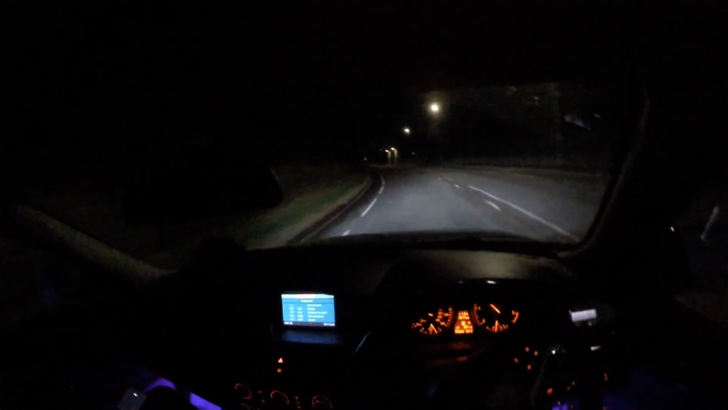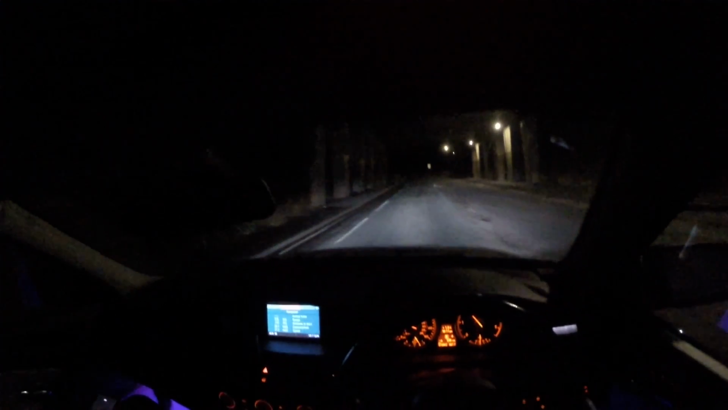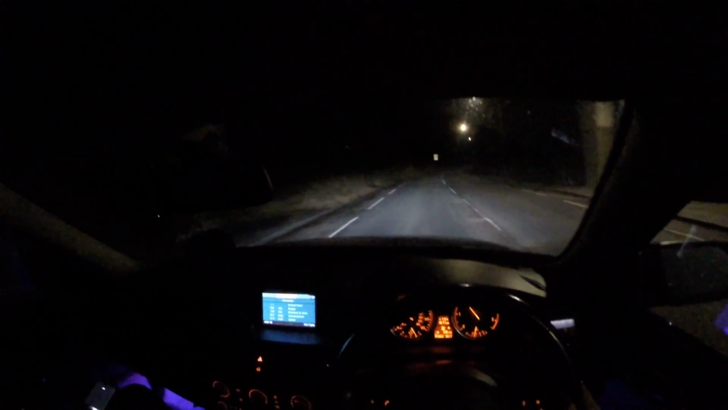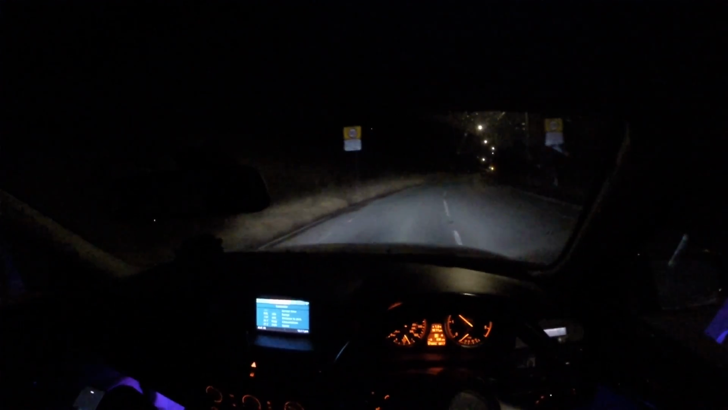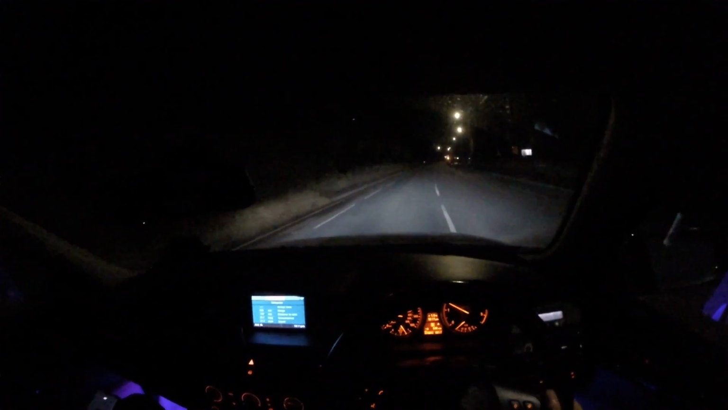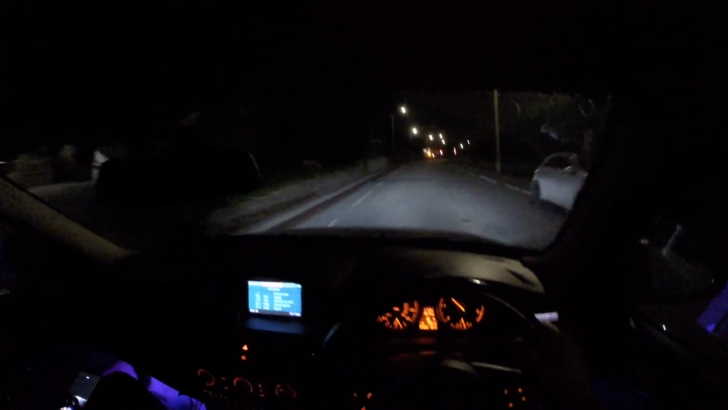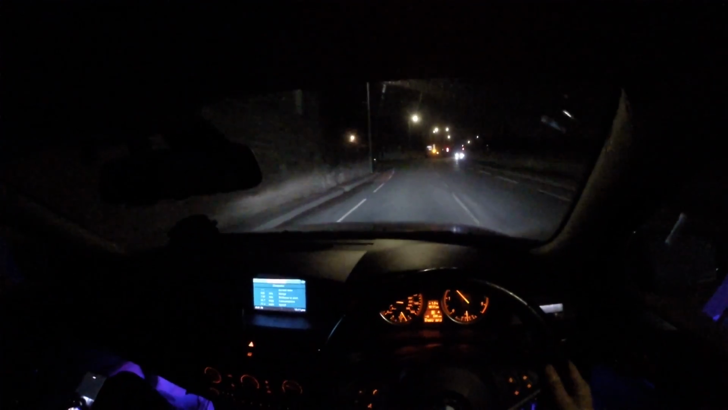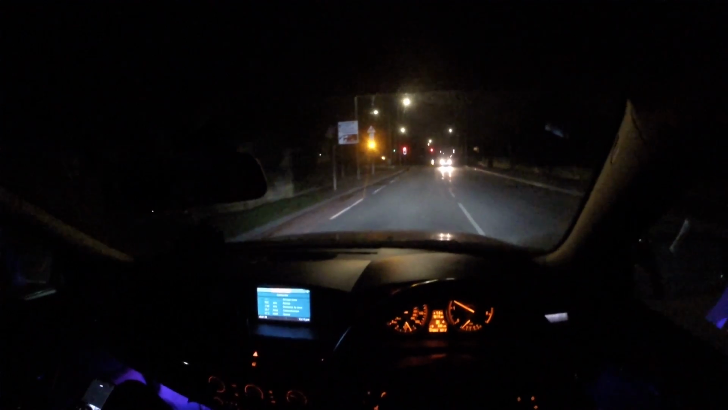Let the car cool down a bit. Oh, potholes everywhere. Every road there's a pothole everywhere. These roads are shit. Look at this, another one. Constantly hitting these. No way to avoid them.